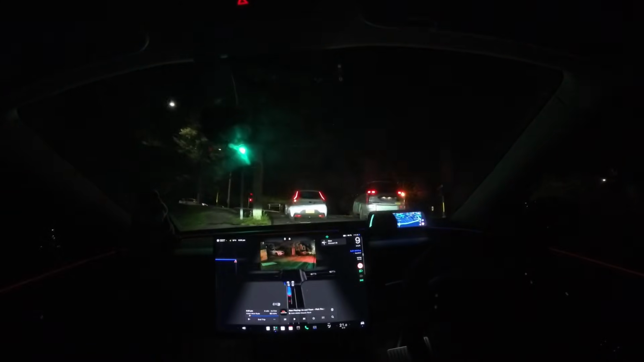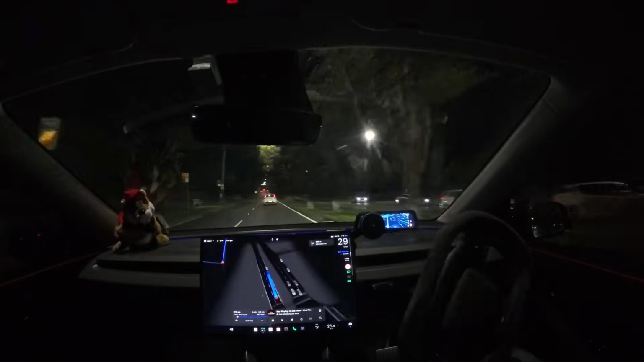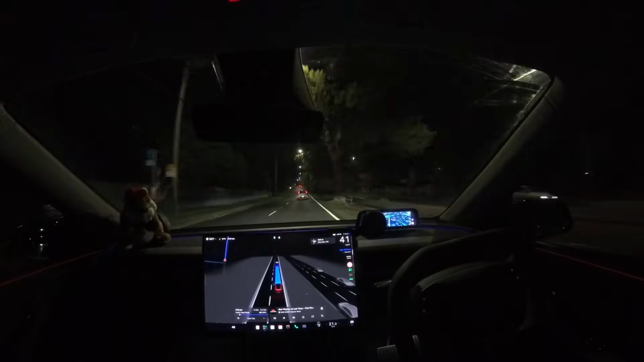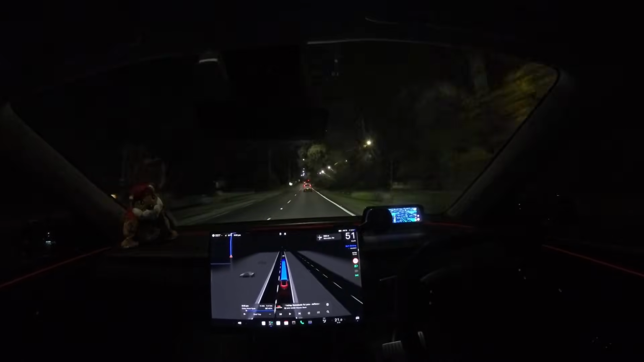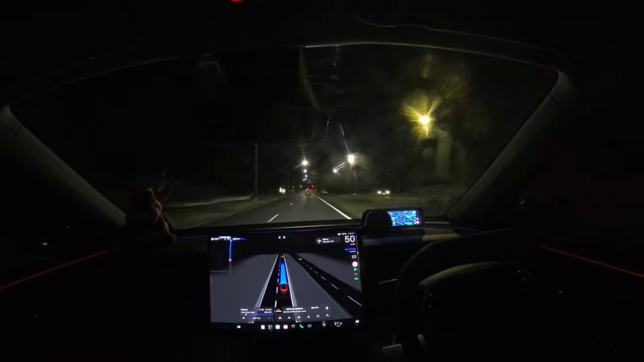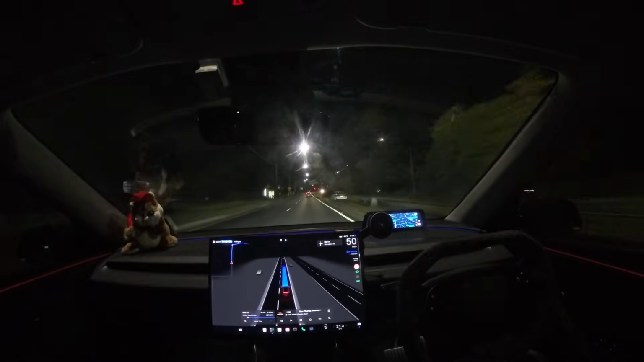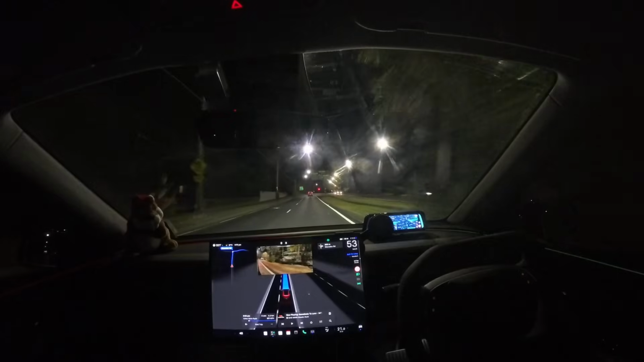Funny enough, V13, I did get a speeding ticket while using it while I was in the city. So it'll be interesting to see how V14 works. Now, it's still reading this street as 50k. This is actually a 70 zone, so it must have picked up the speed zone. I'm just actually accelerated there.